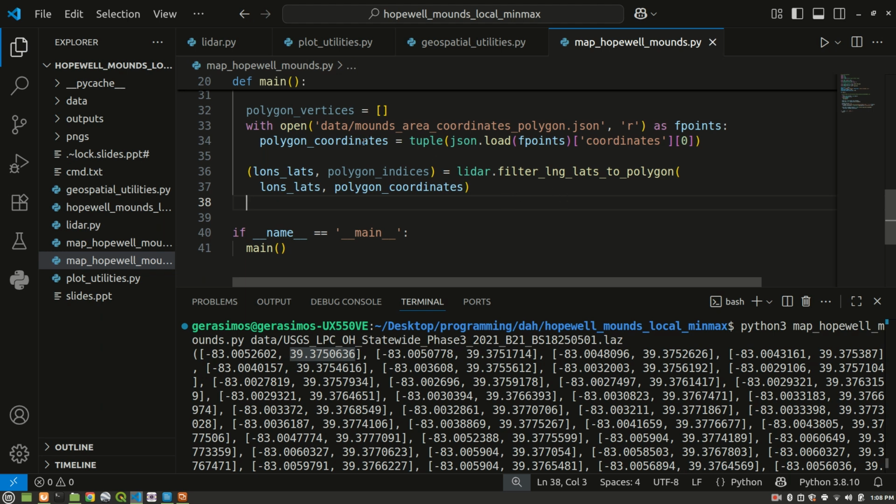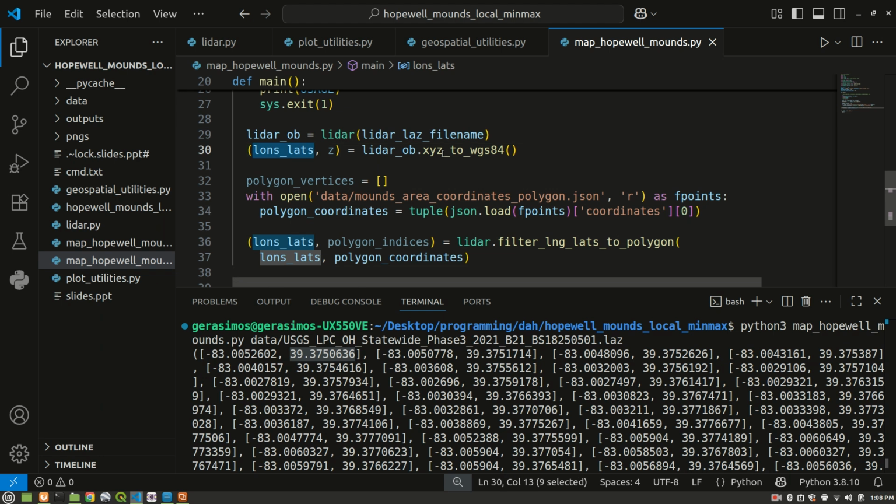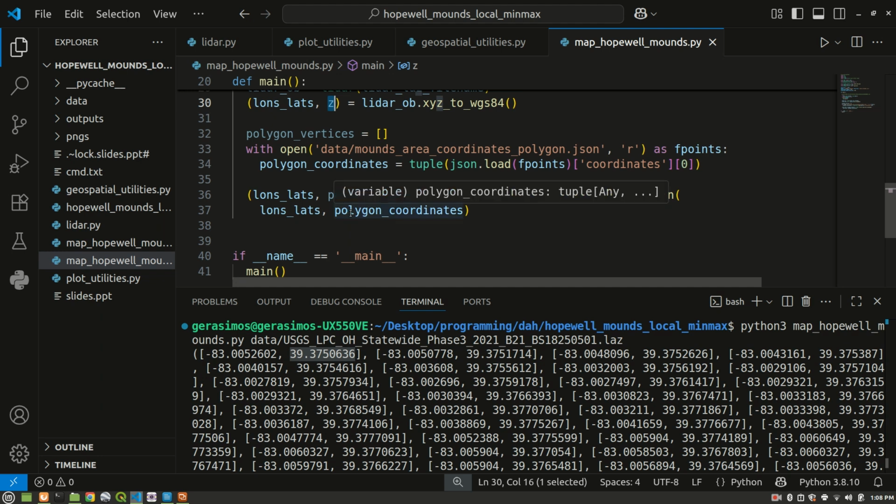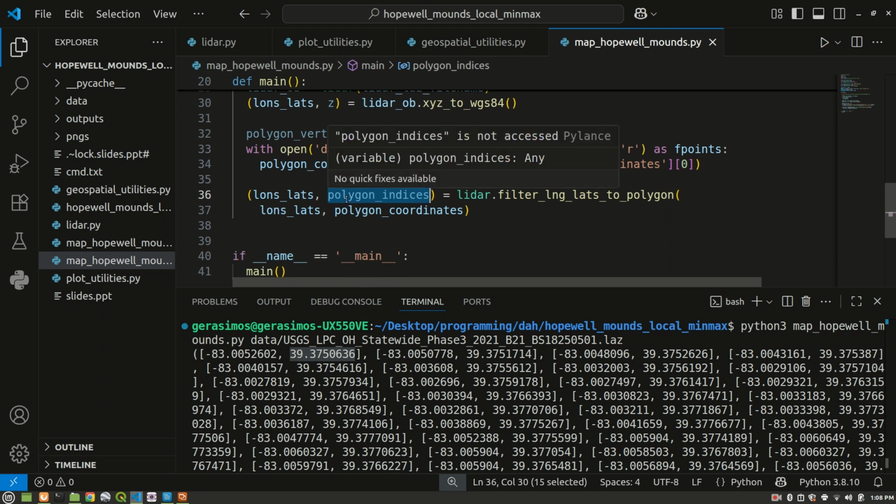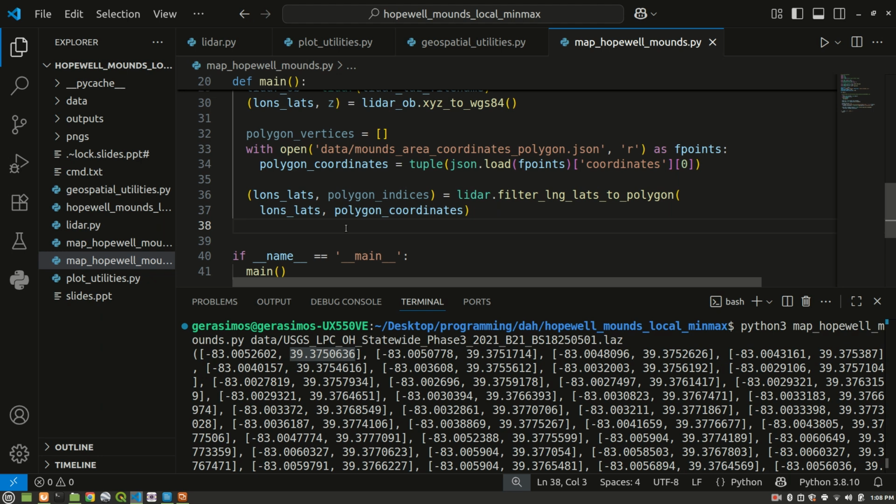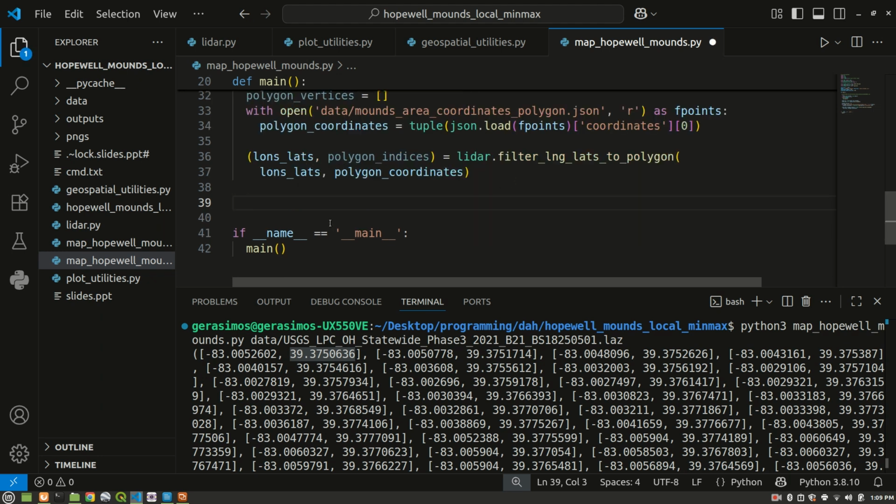We basically took our longitudes and latitudes that we read from the .laz Lidar data file, along with the z values, and what we did was obtain the indices of where these points are inside the polygon. So we're going to use these polygon indices that are returned to filter out our points, so we're only getting points inside of the polygon that encloses the Mound City, right? So let's use those indices.